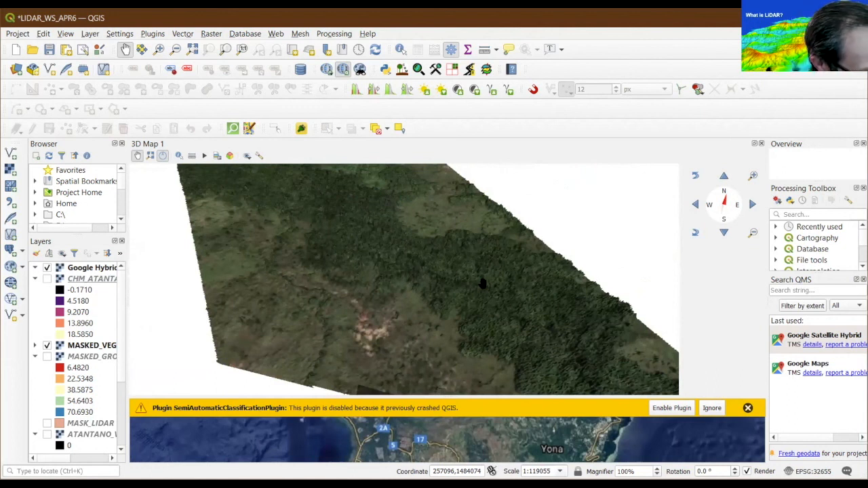So LiDAR data is not able to differentiate between vegetation types, right? You can only determine the vegetation height and distinguish between the tallest forest cover and the shortest forest cover, but not identify what kinds of species are in each of those forest covers.